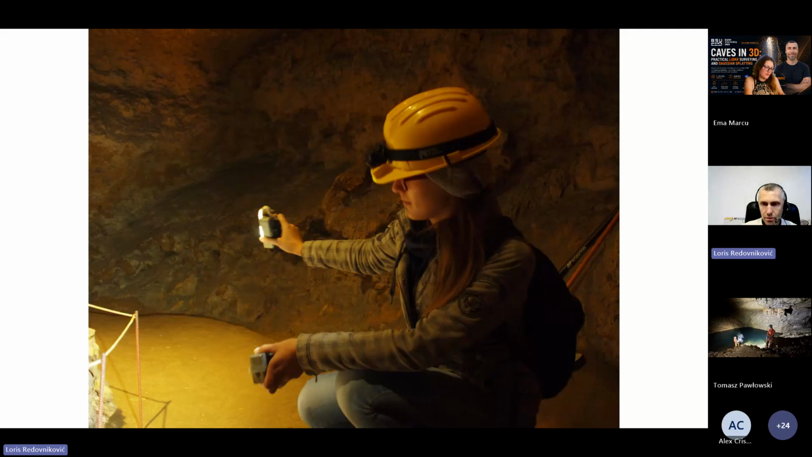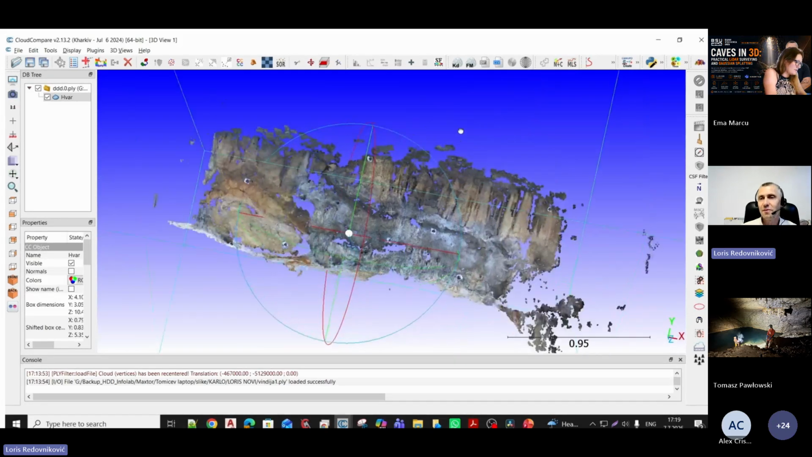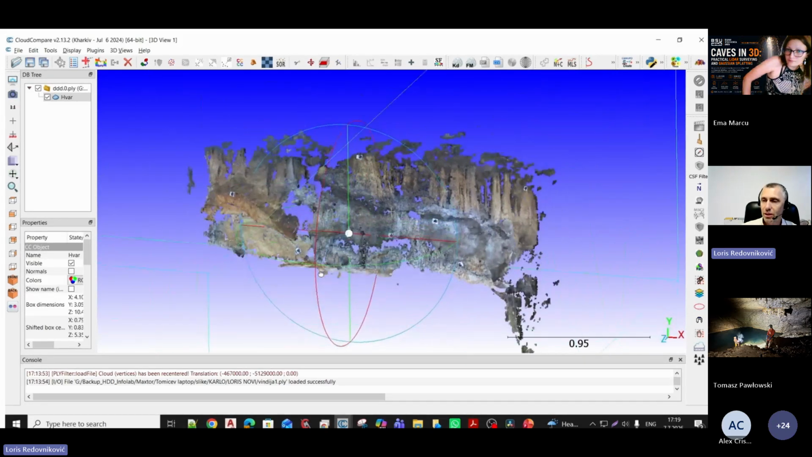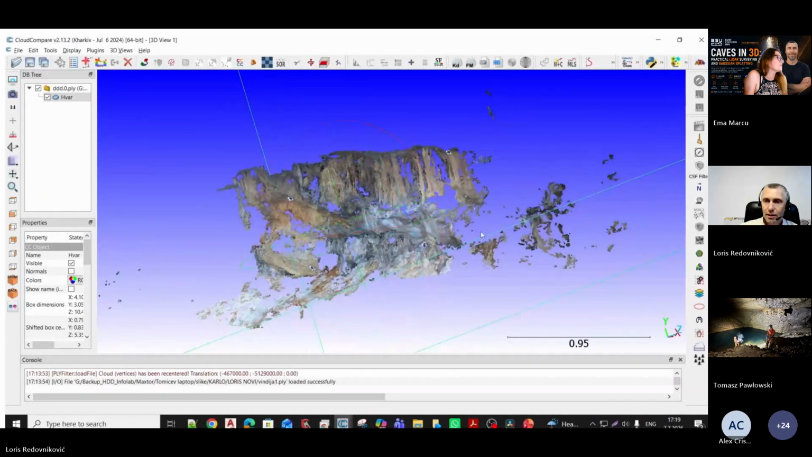The second time I borrowed a Scurion light, and this was I think in 2015, and this is my first photogrammetry result of one wall in the cave. It's not big, it's only I think 2 meters, but I saw that with good light I can get some decent results.